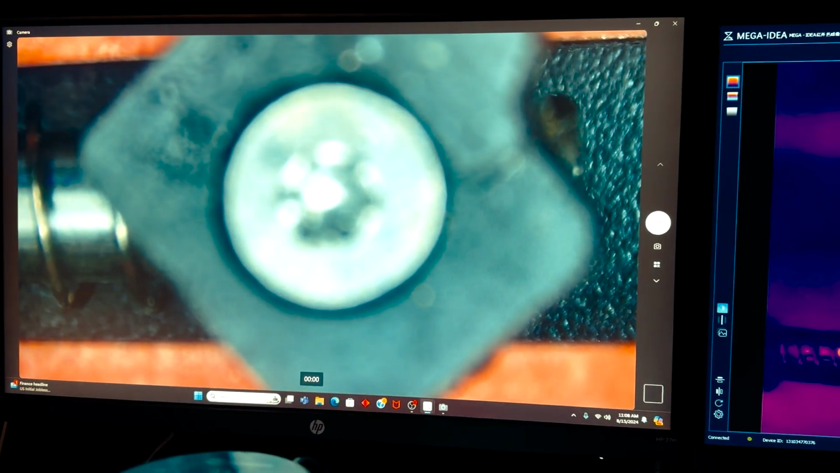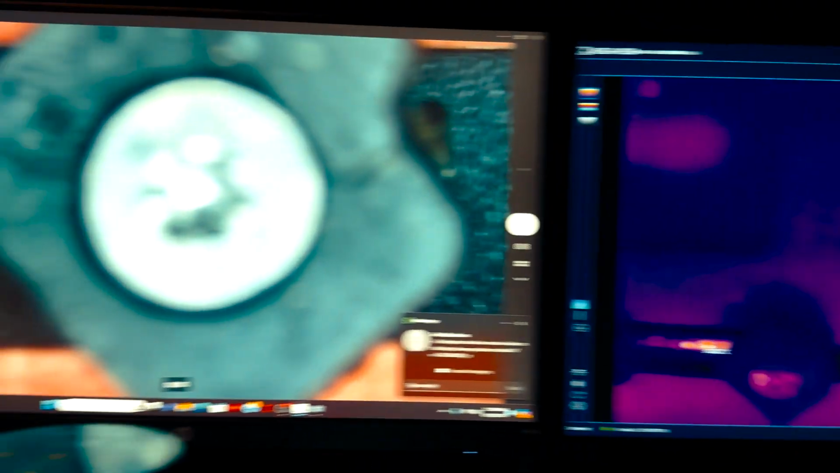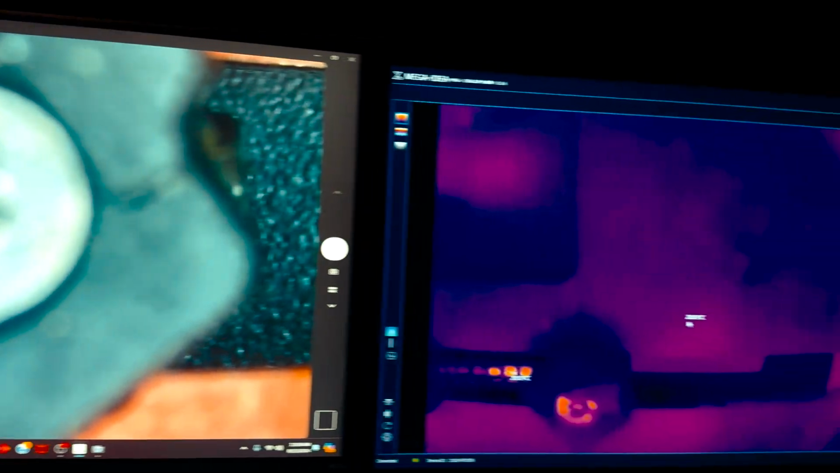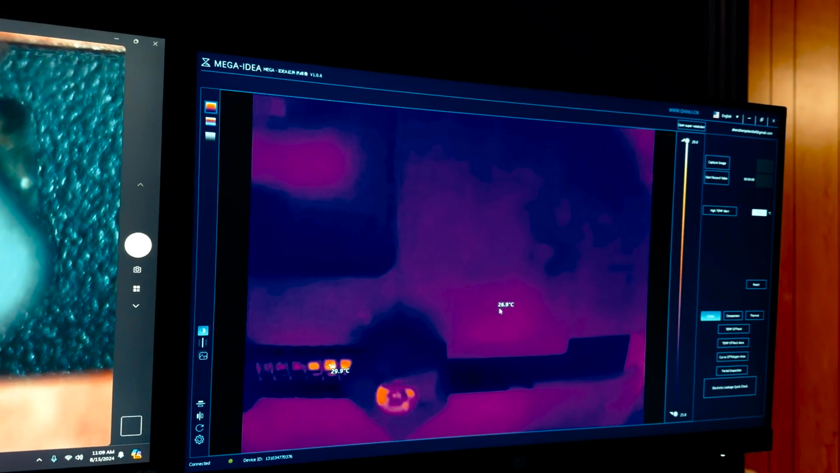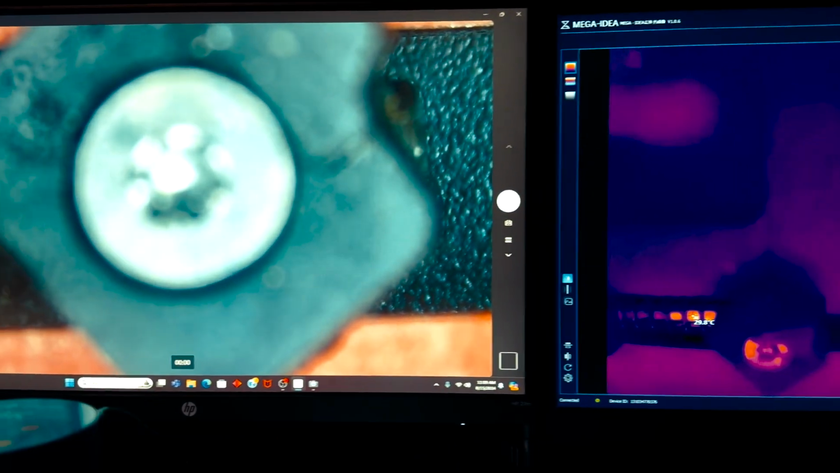You can see here on the screens we've got the main camera and the thermal camera going at the same time. So you can see how useful this could be when you're working on a logic board. Not only does it not interfere with the microscope, but you also can get a thermal image of what's going on if you're trying to troubleshoot something under a microscope. All right, there you go. That's a close-up look at the Super IR Cam Mini S. This is a really good option, as you've seen, if you're in the market for an infrared camera.